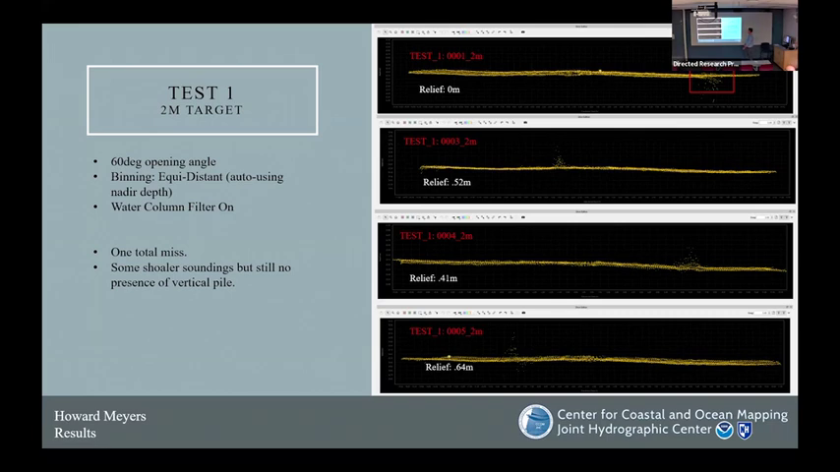And then on the other tests, we see some shoulder soundings. We have a 0.5 and a 0.6 above the seafloor. I apologize if it's hard to see, especially on Zoom here, guys. But we have our pile, and we have some soundings directly above it. While this is a 2 meter target, the maximum relief we see here is only 0.6, so we're just not getting an accurate representation of that pile.